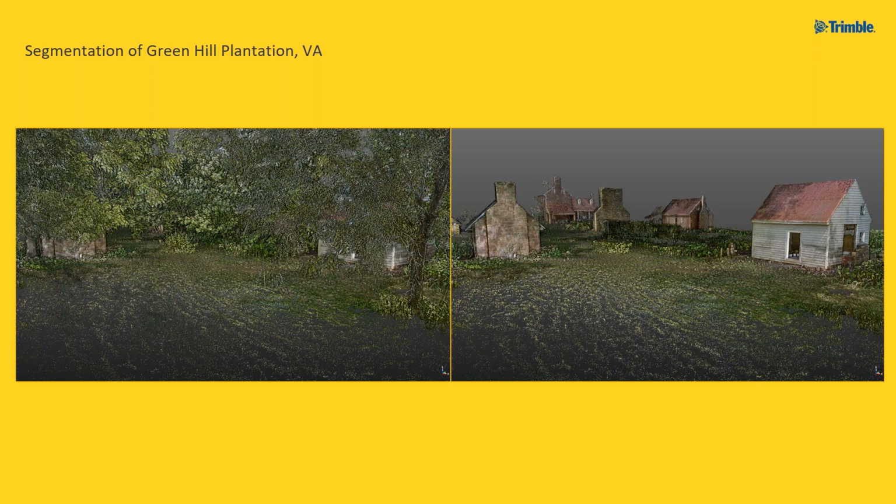And all of these other buildings, on the right-hand image, you can see the slave cabin. On the left side of it is the wash house. There's a chimney that was the remnants from the old kitchen building that served this plantation. And there's a sewing or materials room where they made fabrics and things on the back right.